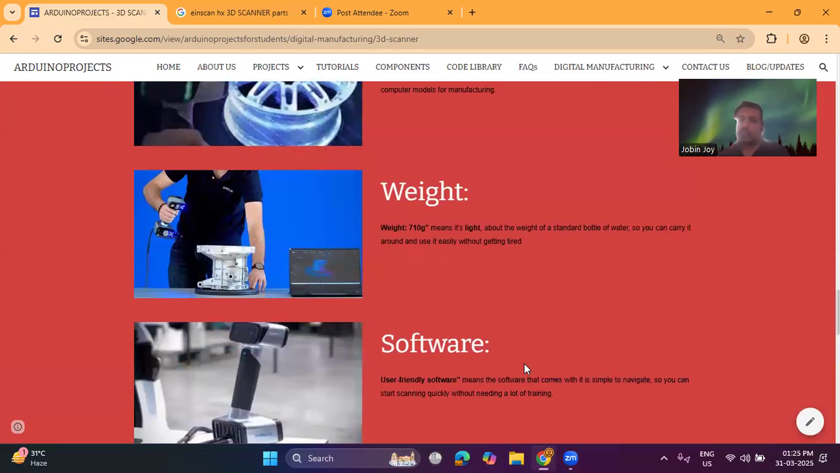Coming to the weight, this is a light scanner. That means the weight is less than 710 grams. The weight of 710 grams is about the weight of a standard bottle of water. So you can carry it around and use it easily without getting tired.